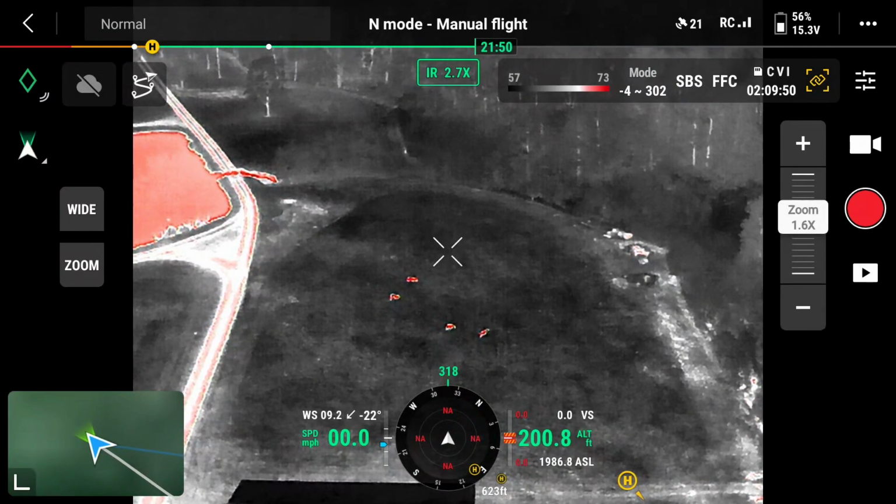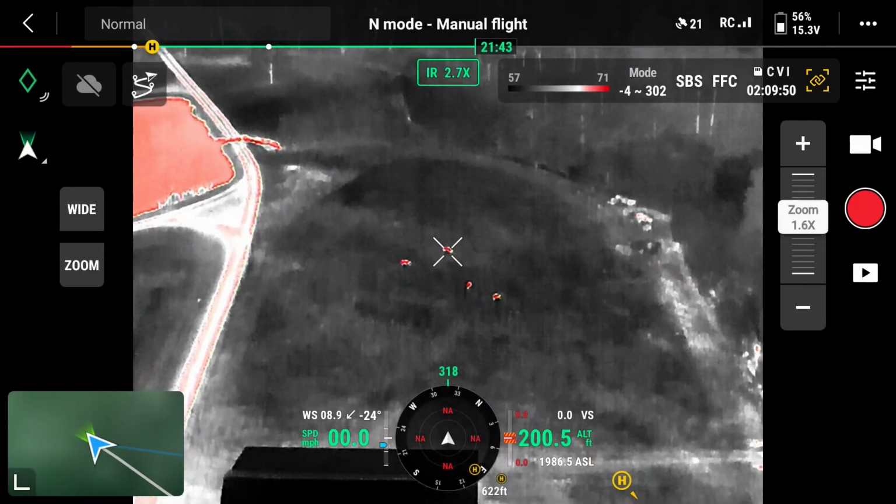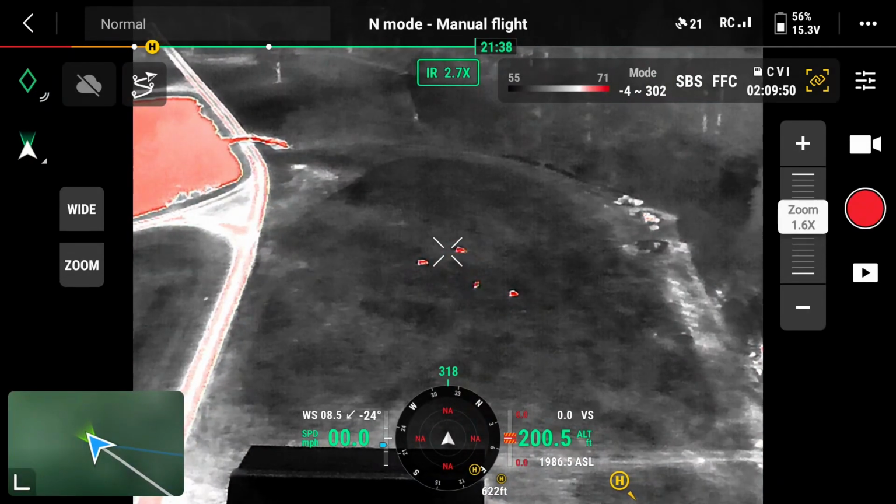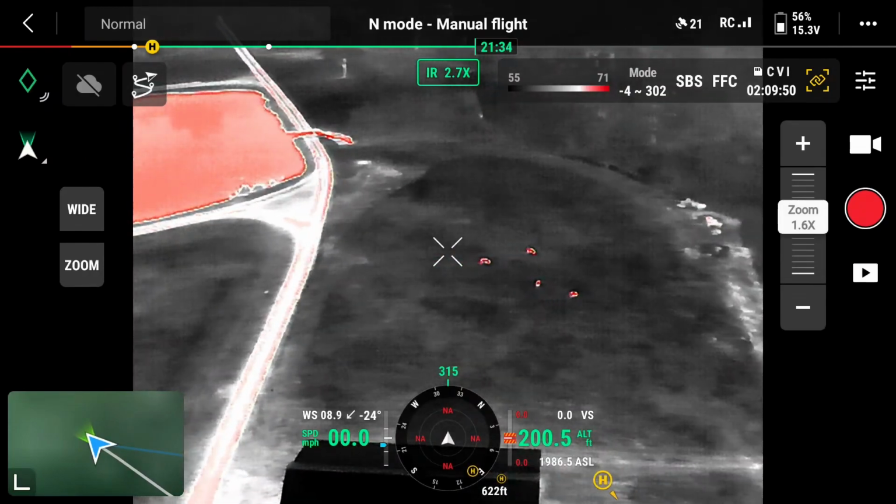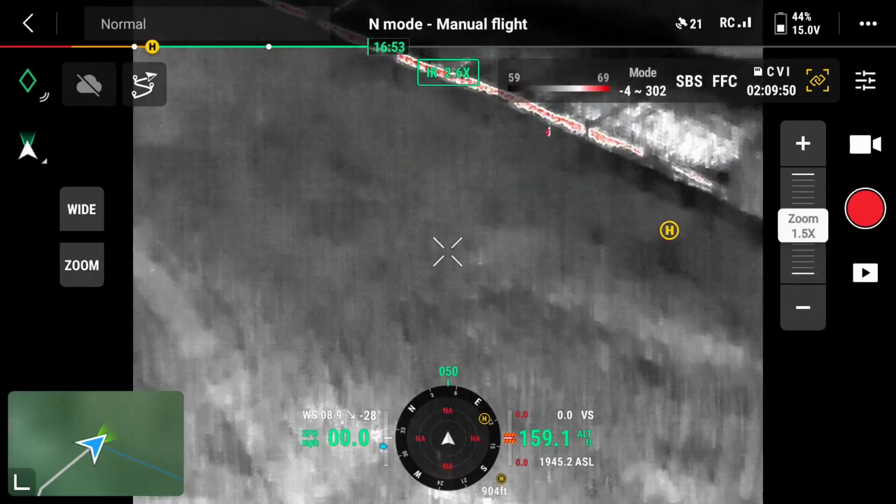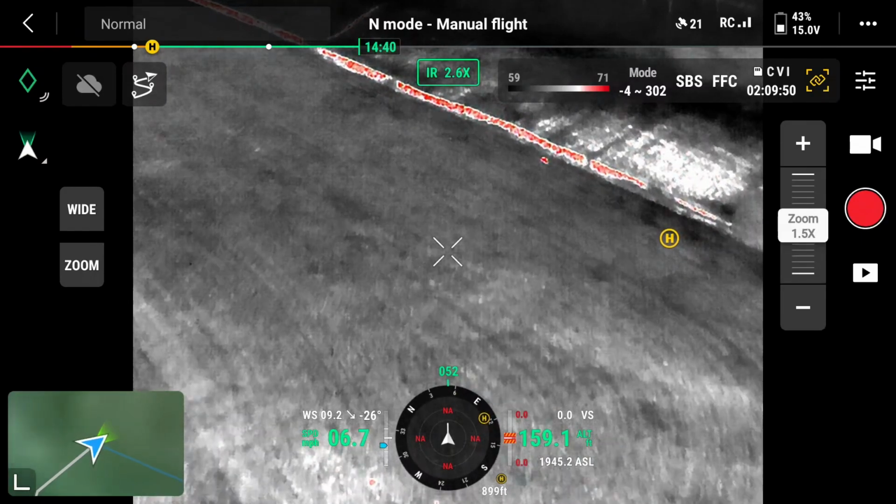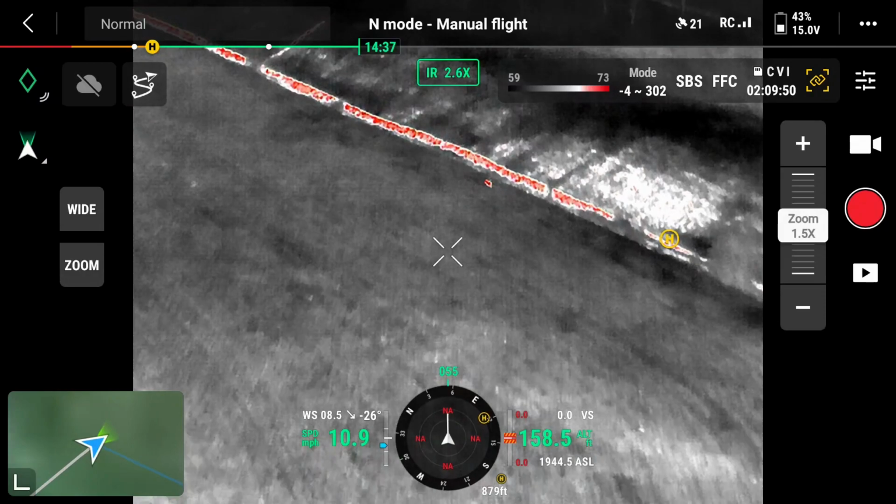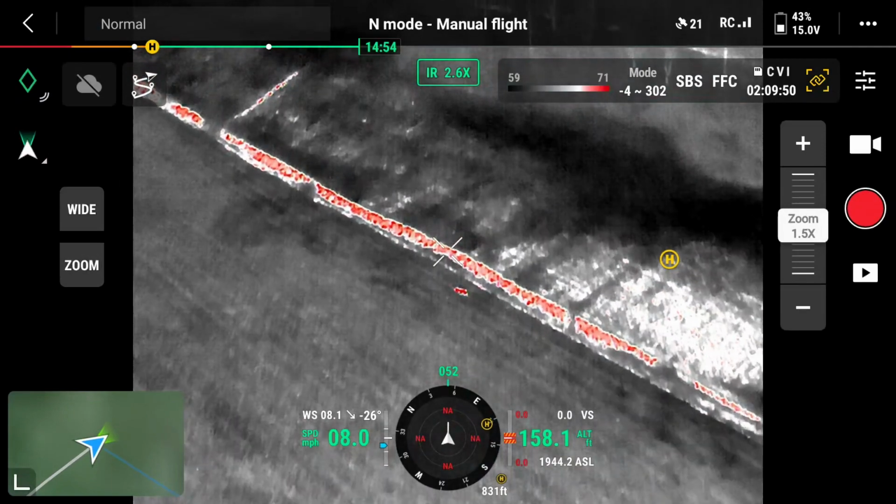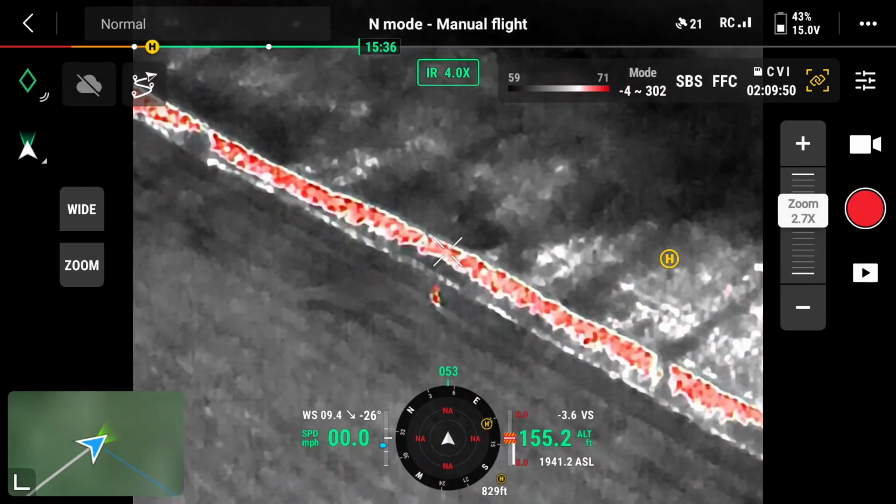And even at this 200-foot altitude and quite some distance away, we could see them quite easily. Here we're exploring the right side of the field, further away from us, and we can see another deer walking up what is believed to be a rock fence line that's retaining a lot of heat.